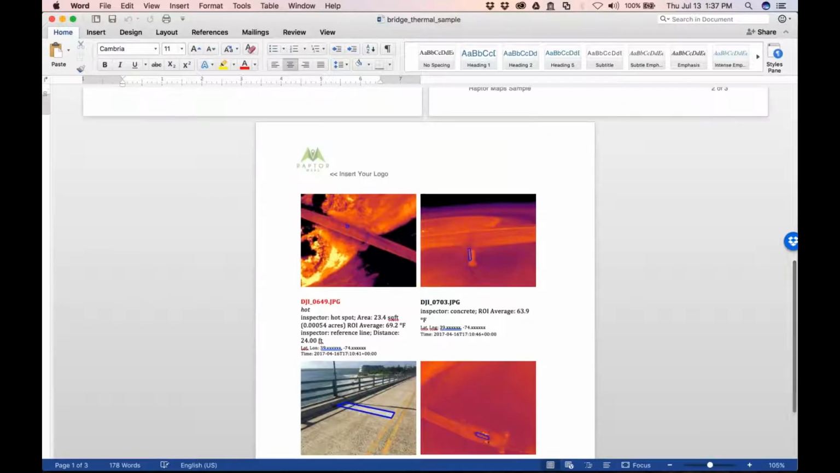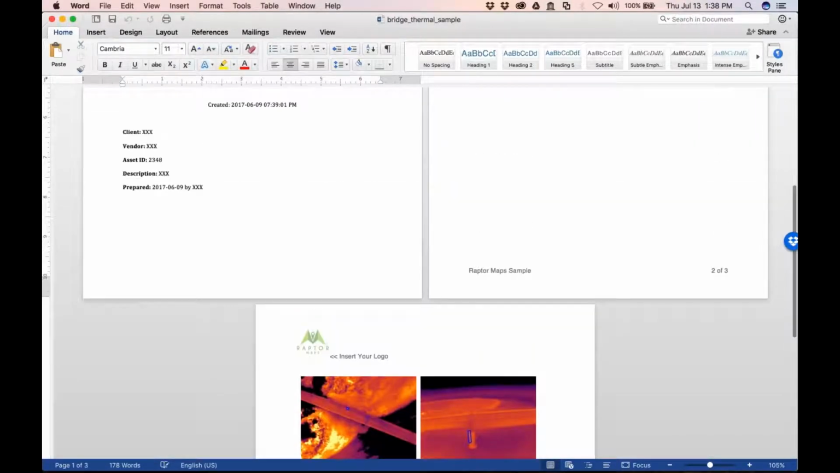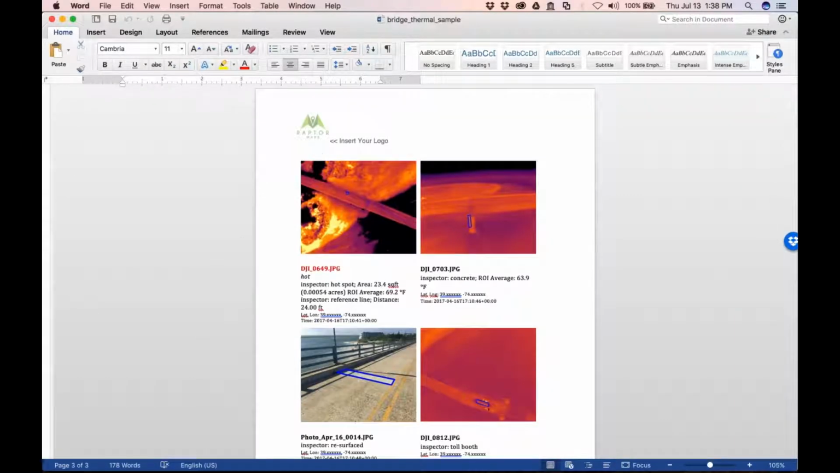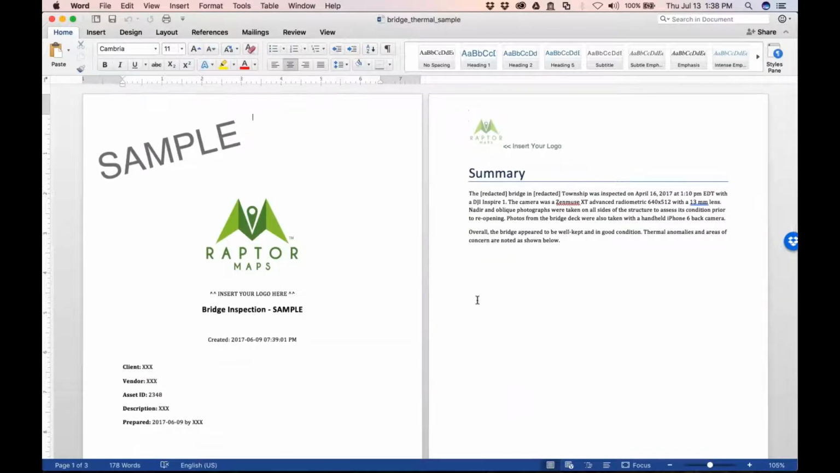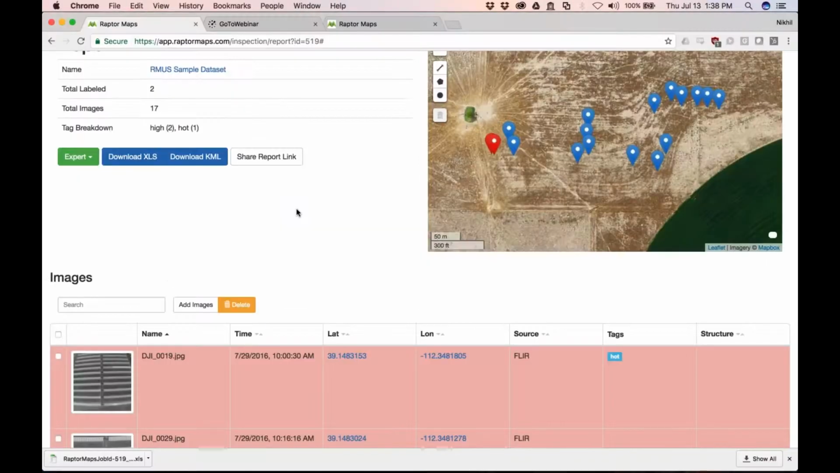Engineers especially, they generally want a final document that they can put their cover sheet on and sign and seal. And so what this does is it pulls all the annotations, all of the tags, high priority, all kinds of stuff, basically everything that's in that inspection interface, along with your logo, gives it to you as a docx. So a lot of times, depending on the industry, there's boilerplate language that you want to drop in, and then you resave that as a PDF and you send it to your client and get paid. So that's kind of another deliverable. So that's the report links, KMLs, Excel file.